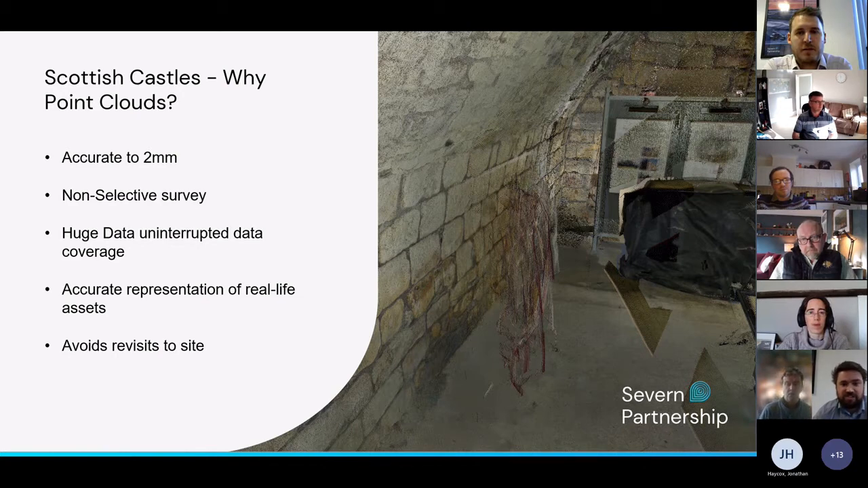Also, traditional surveys are subject to human error, missing data. There's nothing worse than getting back from site where it's 6 hours away and realizing you haven't picked up some data. You've got to go back, with potential site visits as a result. So using the non-selective survey method enables us to extract any additional information from the safety of the office. Essentially, we have all the point cloud data there. It's non-selective. It's surveyed everything, and we have all the data in the office, and it reduces the need for a site revisit substantially.